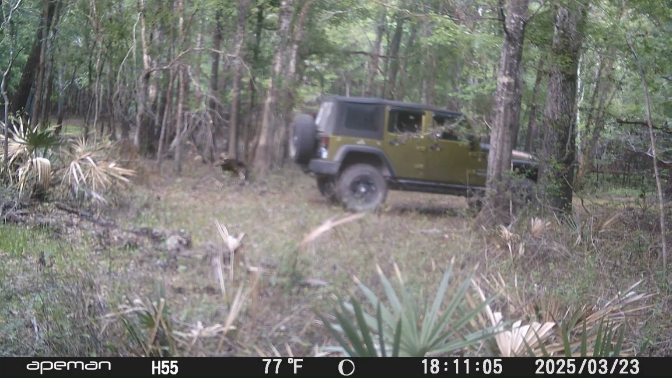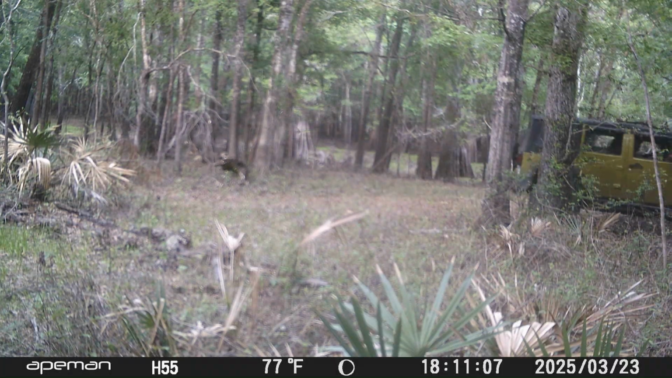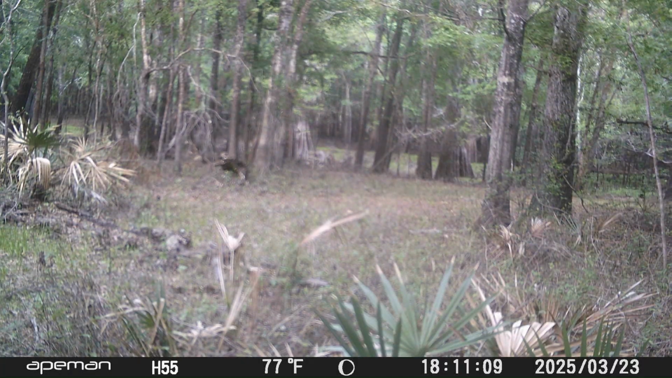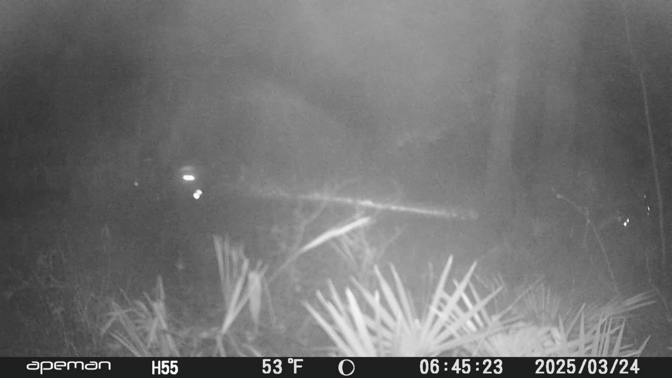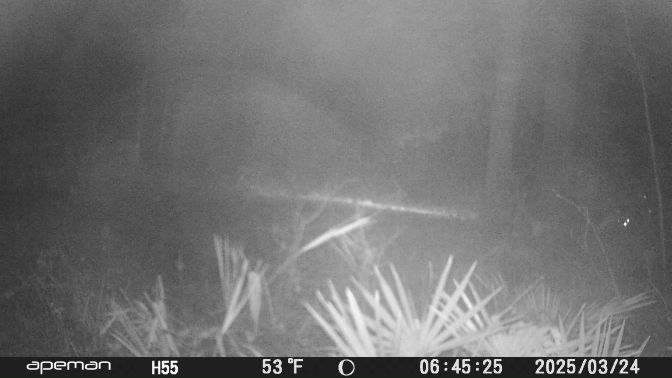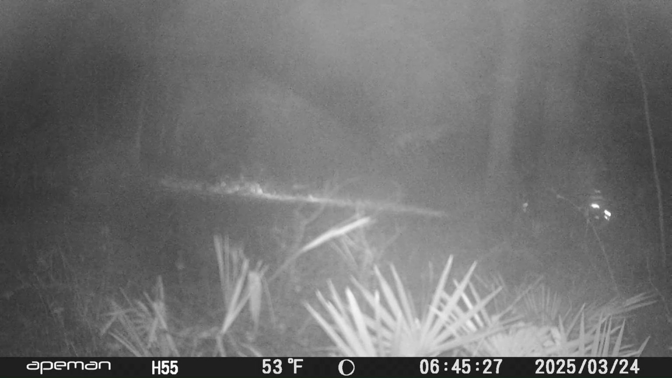Alright, so like I said, I caught quite a few Jeeps driving through here. And this was in a 3-week period that we left the cameras out. Caught some people on bicycles. So that was just after dark right there.